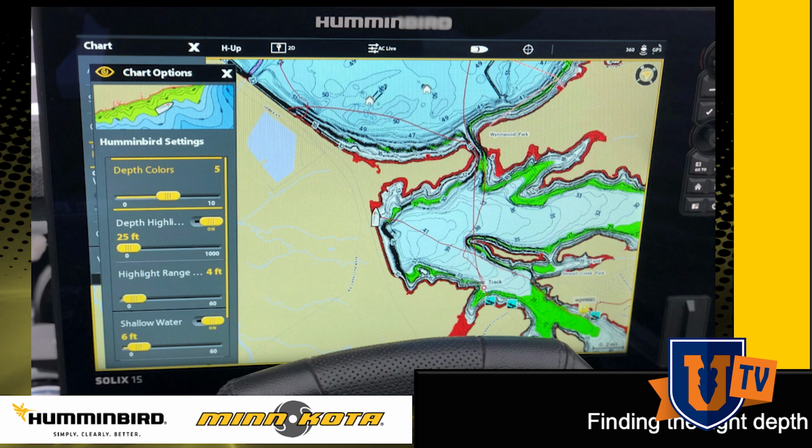And then the depth colours I'm going to have at 5. So that's going to give me 5 depth shadings, so I can grade each one. And some of the other units, they have the shades, but they're sort of a blue, a little bit lighter blue, and they go through, where Humminbird has the red, the green, the super bright colours, which just makes everything stand out, makes it all distinct.